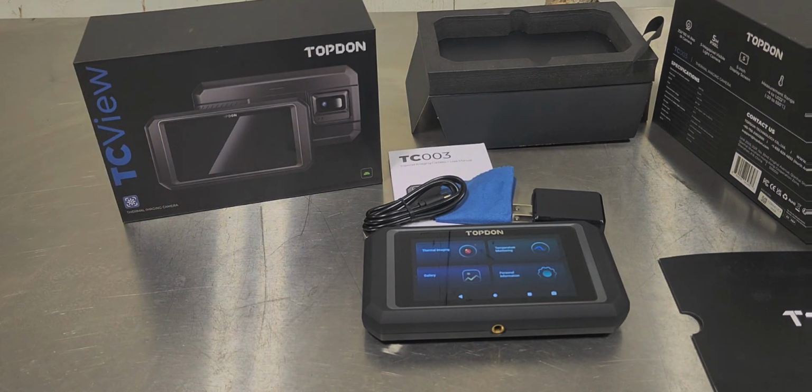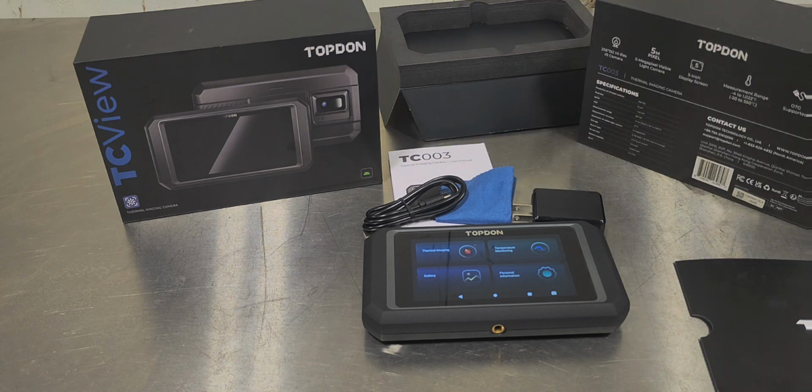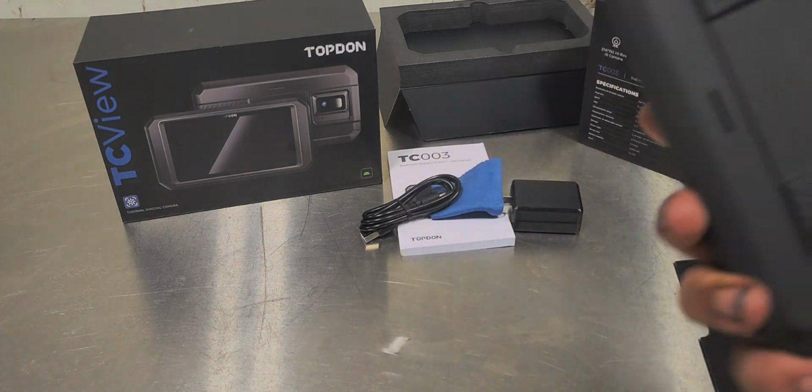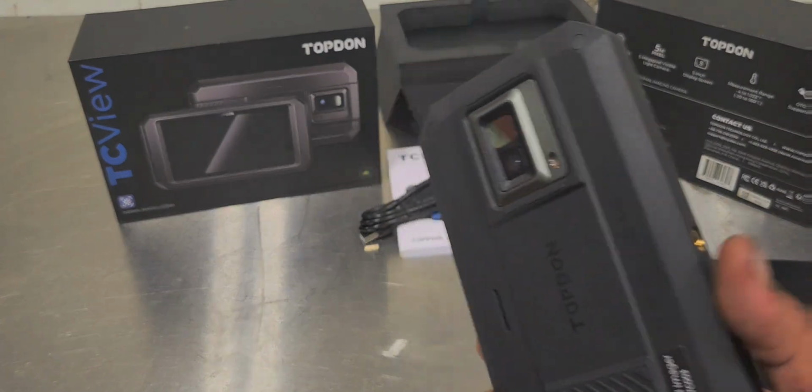It's a cool tool so far. Like I said, I'm going to take some video of me playing around with my car, checking brakes, checking just different things on it. And we're going to see what we could actually come up with. So let's see how this tool is. This is just an unboxing video, kind of an overview of the product. How does it feel? Does it feel sturdy? Is this something I could throw across the shop and not worry about?